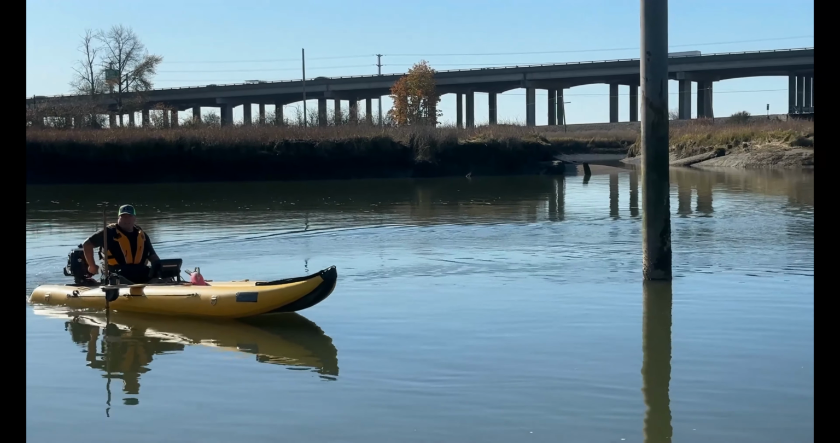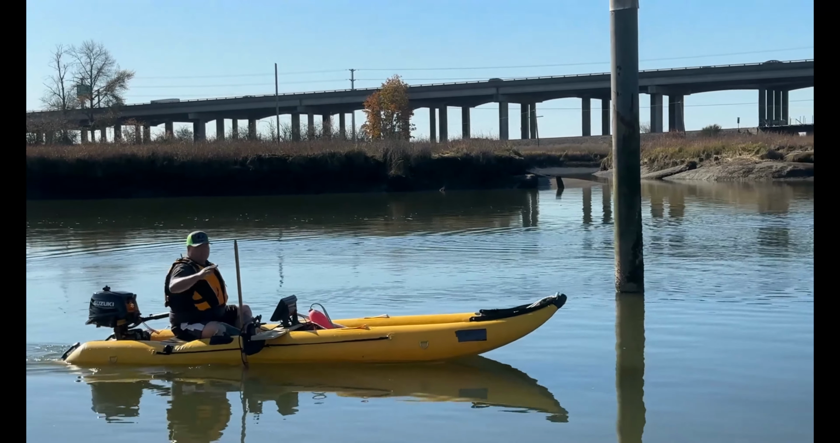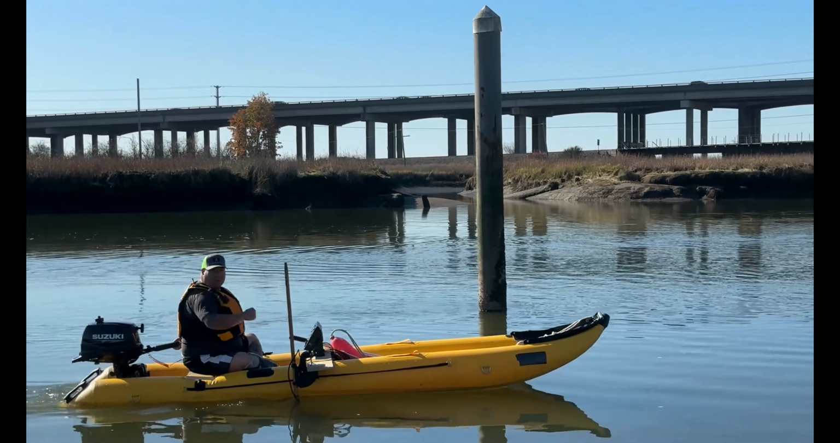Looks like it's moving faster. Yeah, the tide's coming in right now. There's so many logs, it's like a log jam underwater.